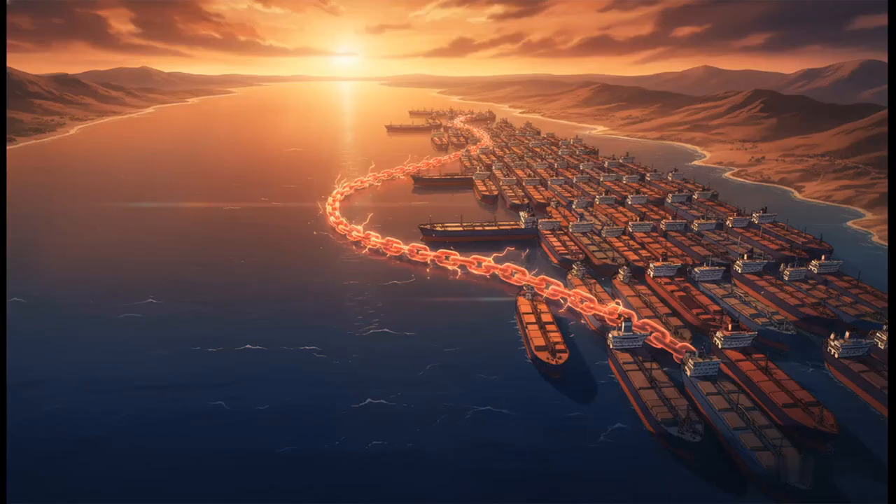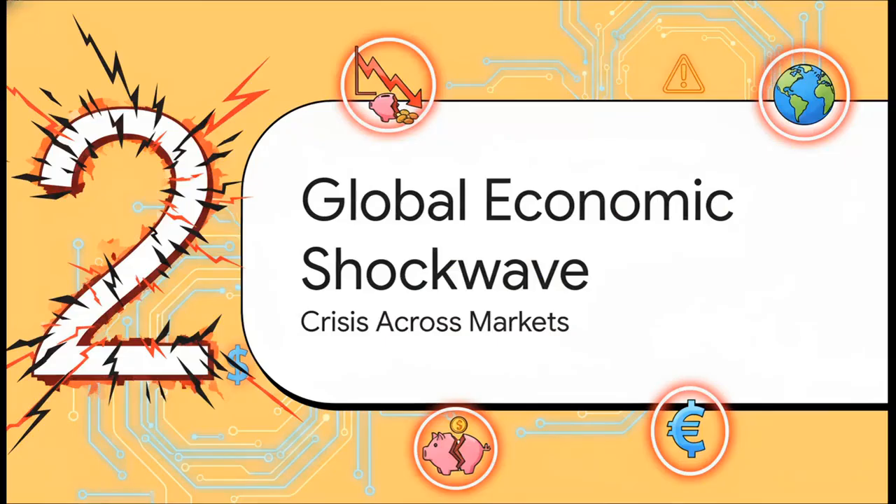The impact was immediate and just staggering. Shipping traffic basically disappeared. We had over 150 ships just anchoring outside the strait, totally afraid to pass through. The flow of energy was choked off, kicking off the biggest disruption to the global supply since the energy crisis way back in the 1970s. Now, an energy disruption on this scale doesn't just stay in one place. Let's follow the financial chaos as it rippled out, almost overnight.